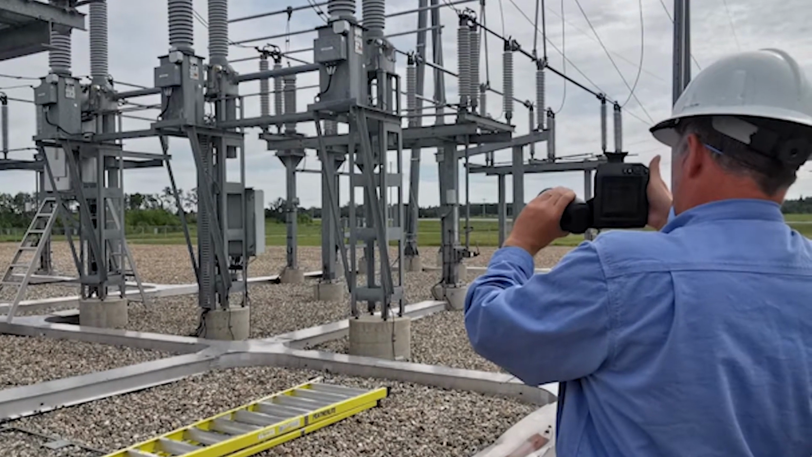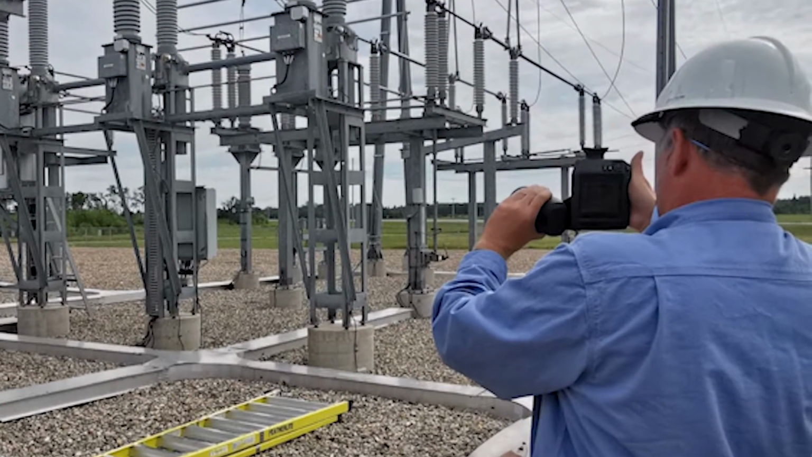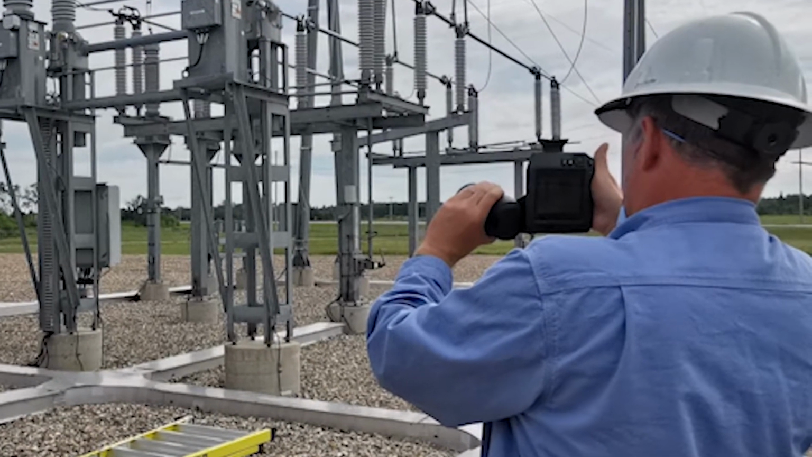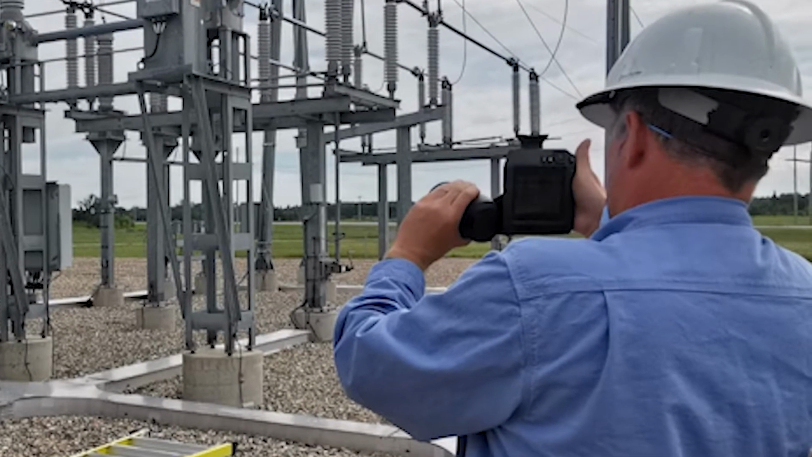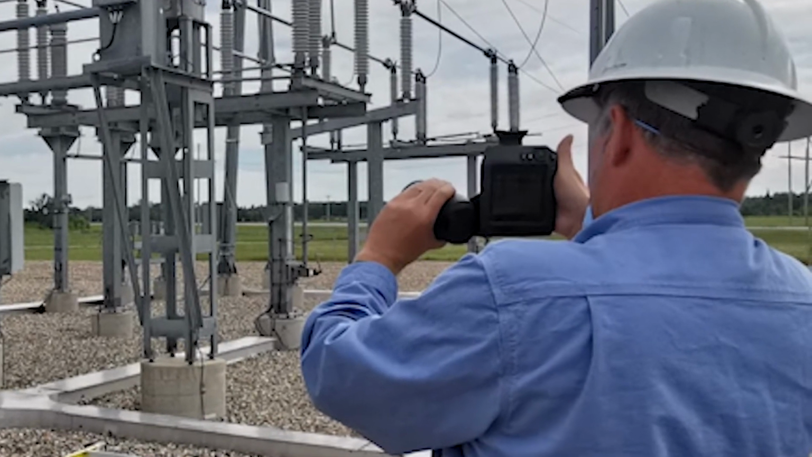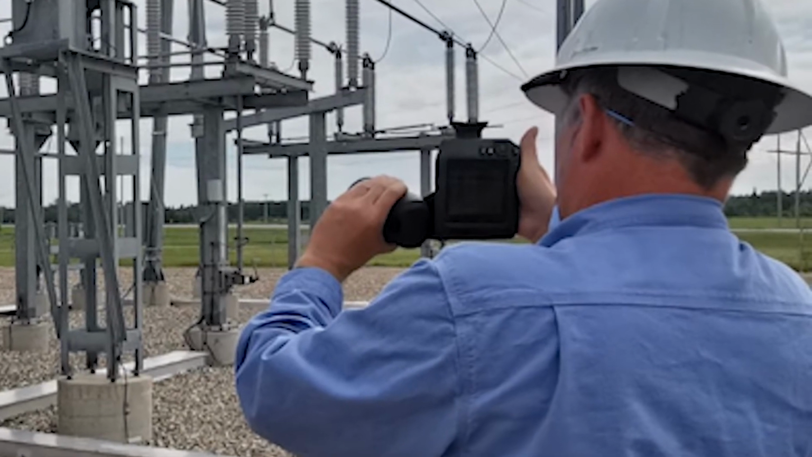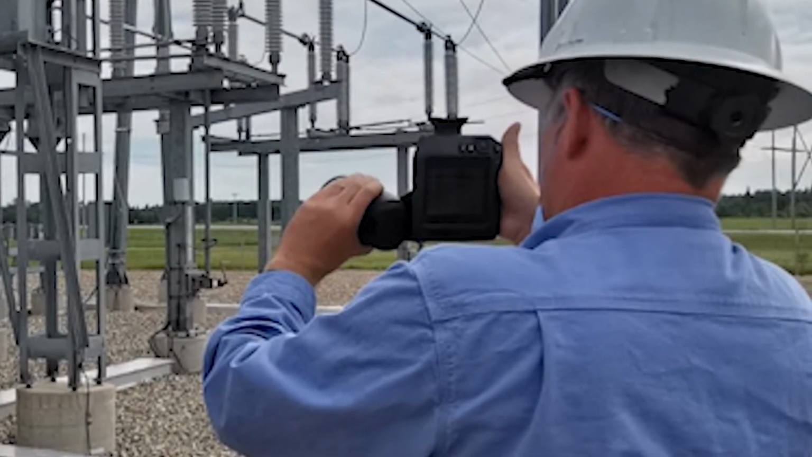Here we are looking at a 250,000 volt AC breaker. This is one that the utility has previously worked on, and the operator wanted us to verify that it was not leaking. In our initial walkthrough, we were able to confirm that they still had a bit of a leak. However, it would be an easy fix on the next maintenance cycle.